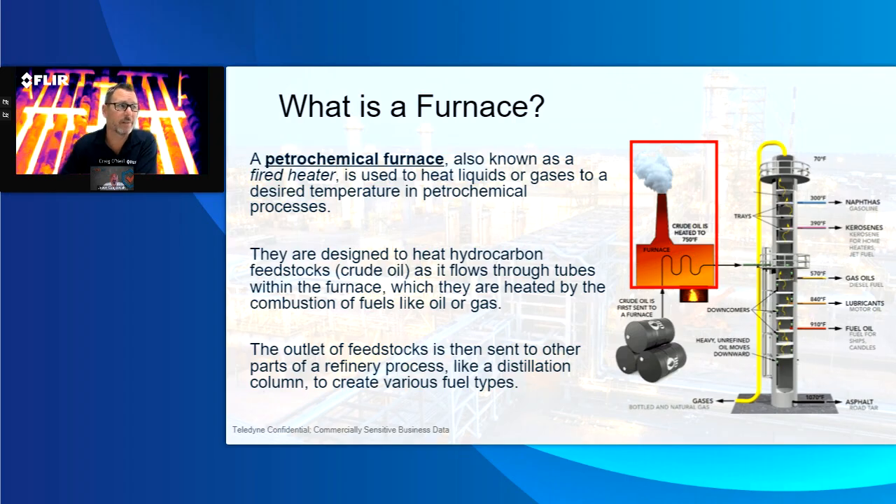And reality is, what is a furnace? How does it work? Simply put, it's simply a fired heater, right? It's a part of the process within the petrochemical industry, in which you take a feedstock like crude oil, as an example.